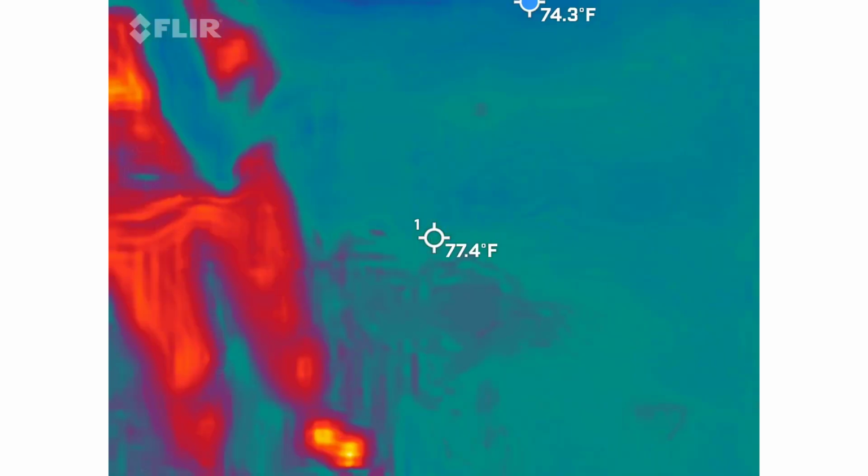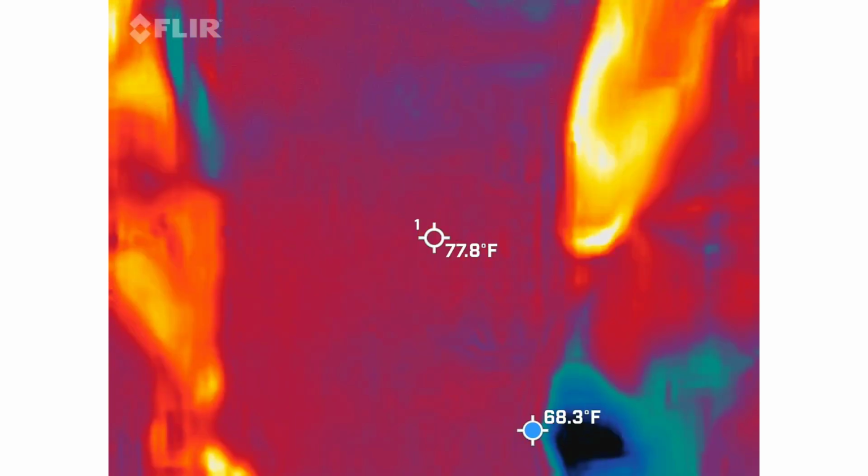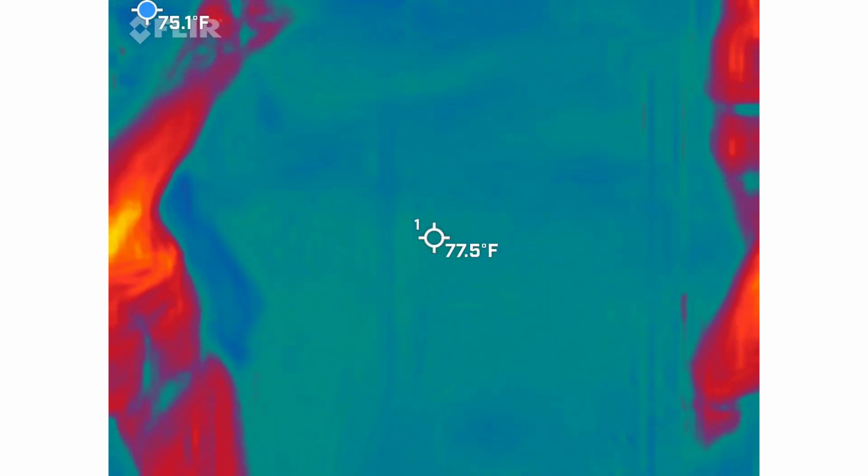Is that your car? It's turning its head. We're going to stay away from that car. What are you hearing at this point? Blah, blah, nothing. Yeah. It's not easy to do, is it?